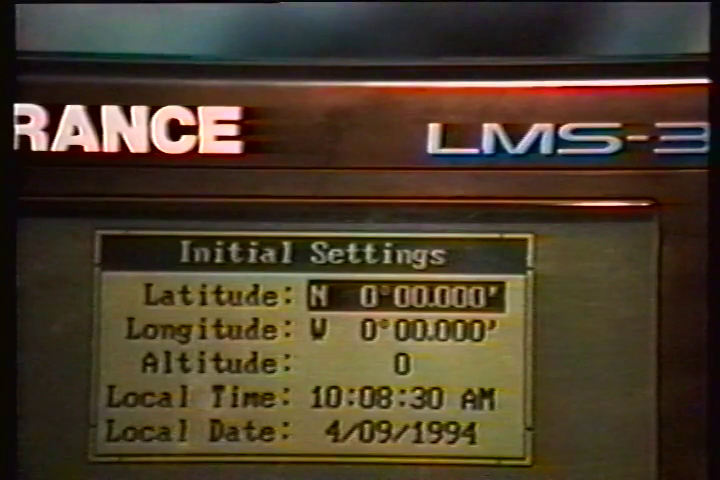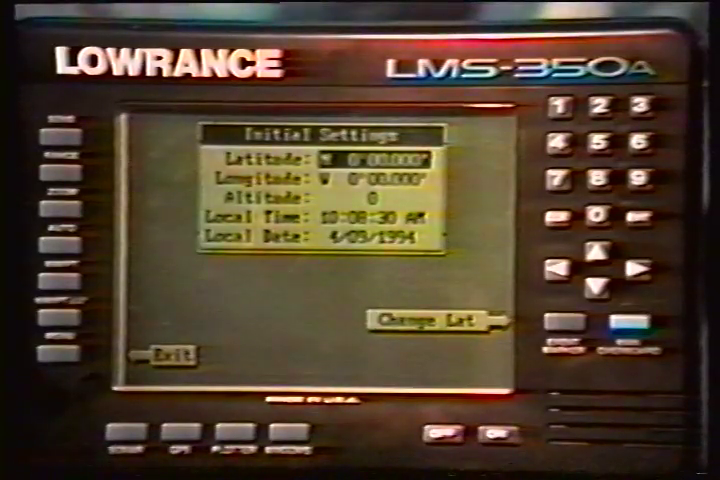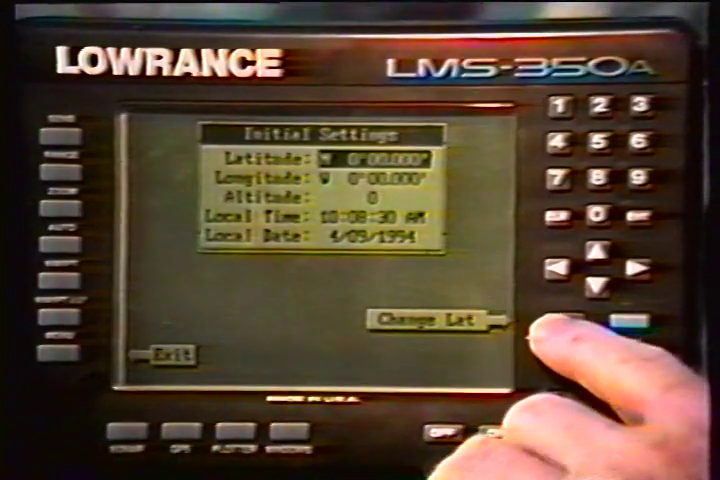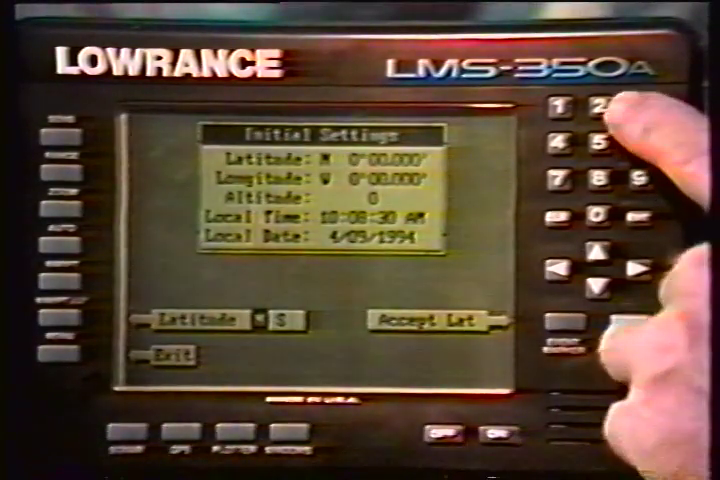The latitude-longitude that you enter doesn't have to be extremely accurate. Typically, if you enter a position within 1 degree of your present position, the LMS 350A should quickly find your actual latitude-longitude. To change your present position, first move the black box to the latitude box, if it isn't there already. Next, press the key next to the Change Latitude label. Next, simply enter your present latitude using the numbered keys.